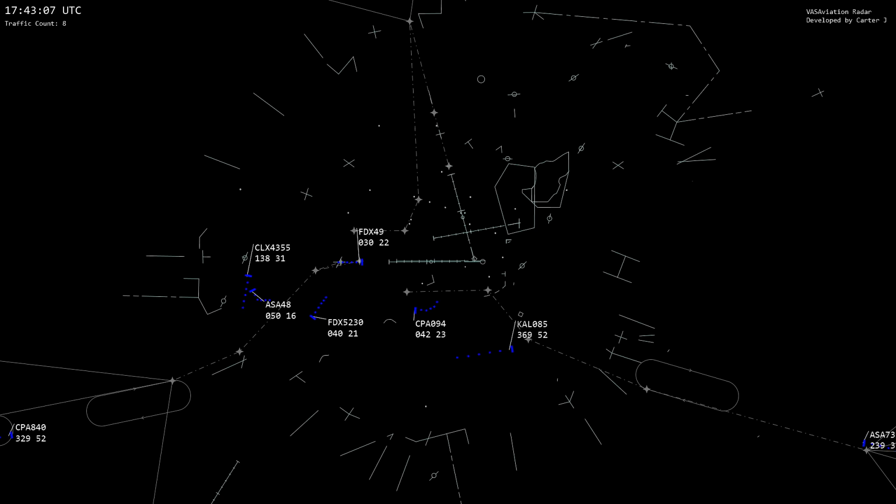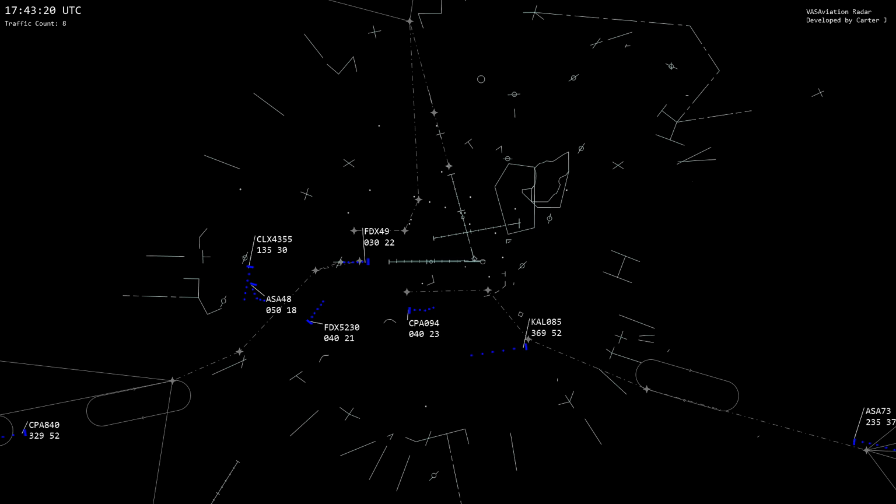For Cathay 94, just confirm full length is available. Cathay 094 Heavy, I'm getting the information now. 7 right, full length is available. Tower is evacuating, so it'll be an uncontrolled field. Just treat it as such, and I'll have to give you guys a little bit more space on final, but you'll still be able to land there. Understood, Cathay 94. FedEx 5230 Heavy, turn right heading of 270. 270, that is FedEx 5230.